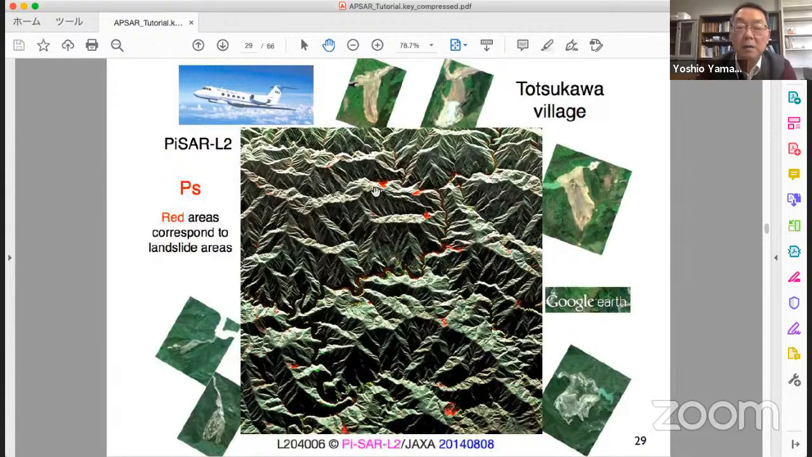These are mountains, but you can see red spots like this, here, here, here. After this landslide, we checked the area by Google Earth. This corresponds to here, this one to here, this one to here, this one to here. All red areas are accurately detected.